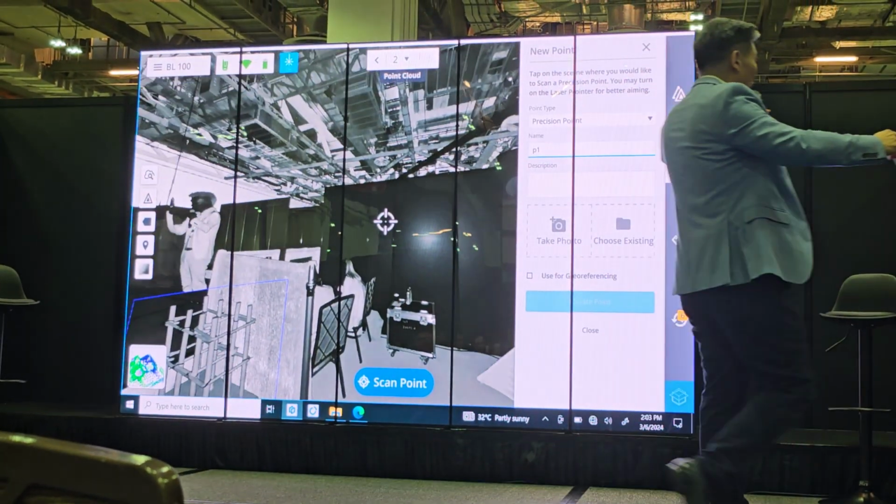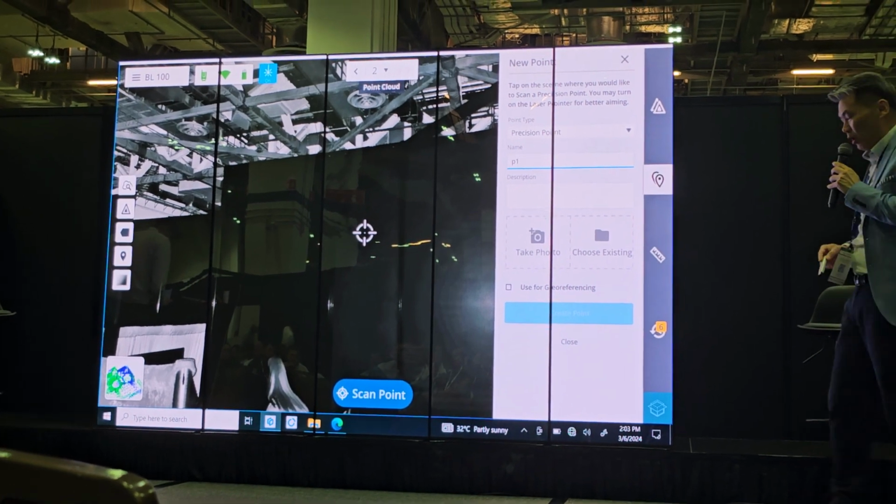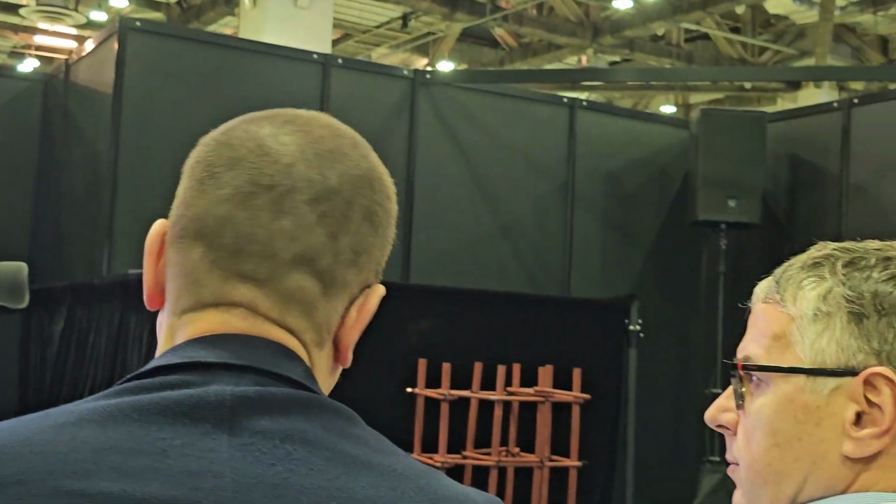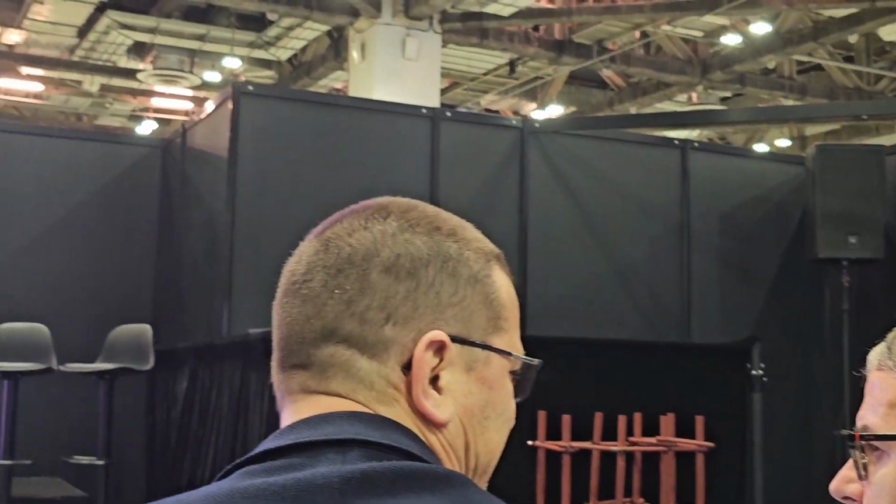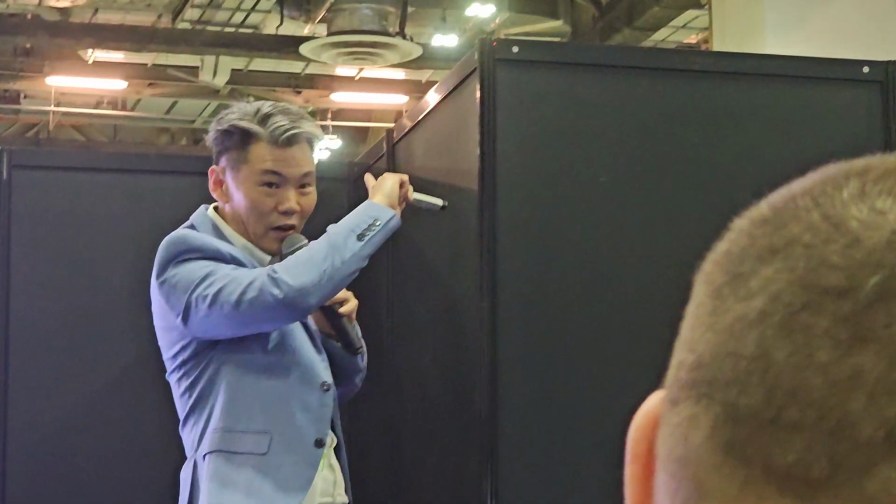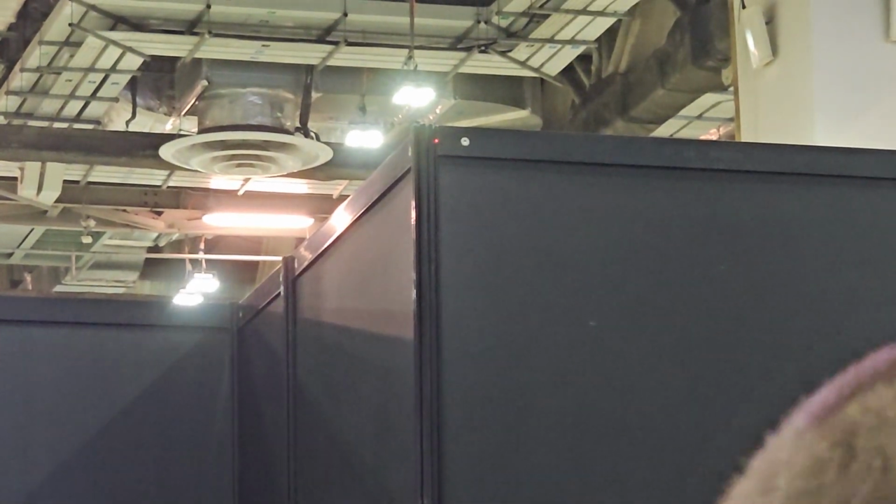Just assuming the corner of this pillar is your control point. You can maneuver using the tablet, right, to the corner. So use the laser pointer, you can see the light. Can you see the light? Everybody? You see the light? Right? So that's the laser pointer to georeference your data.